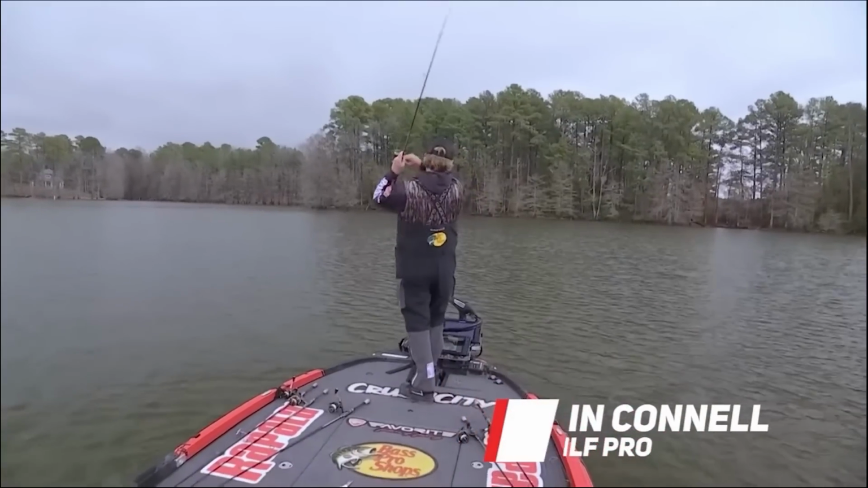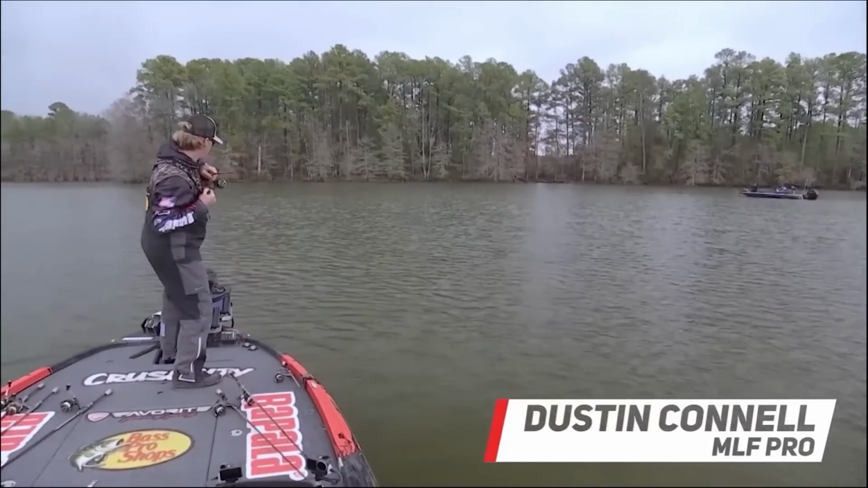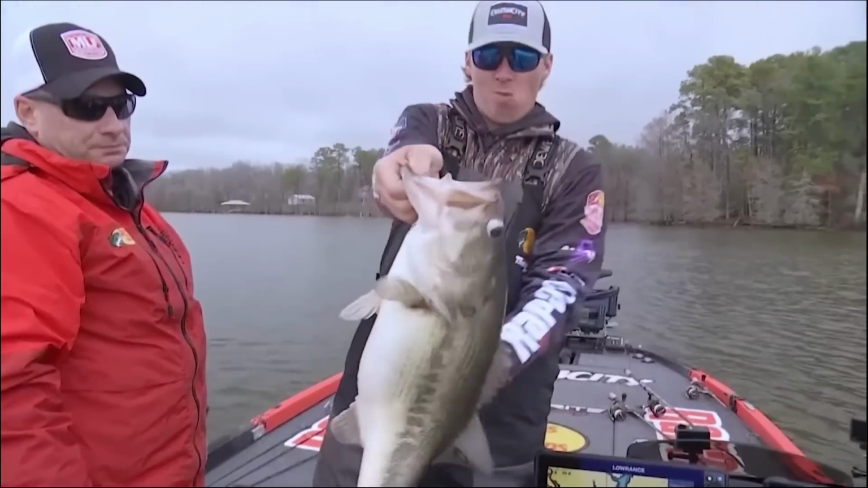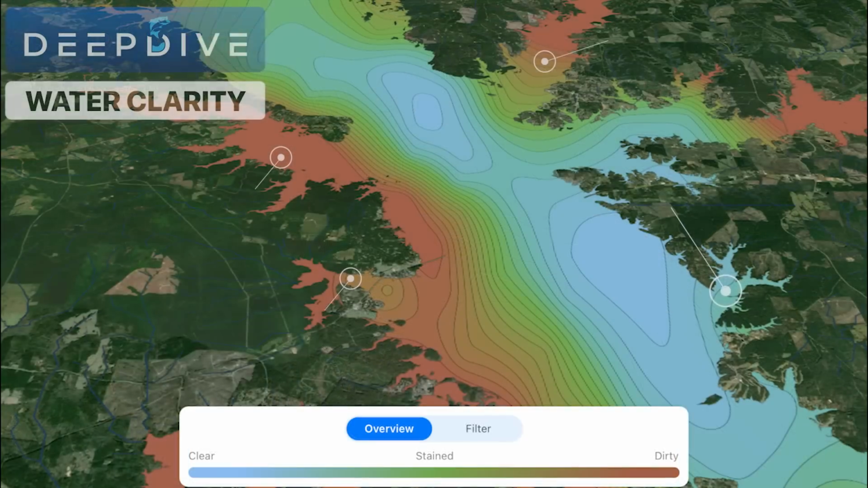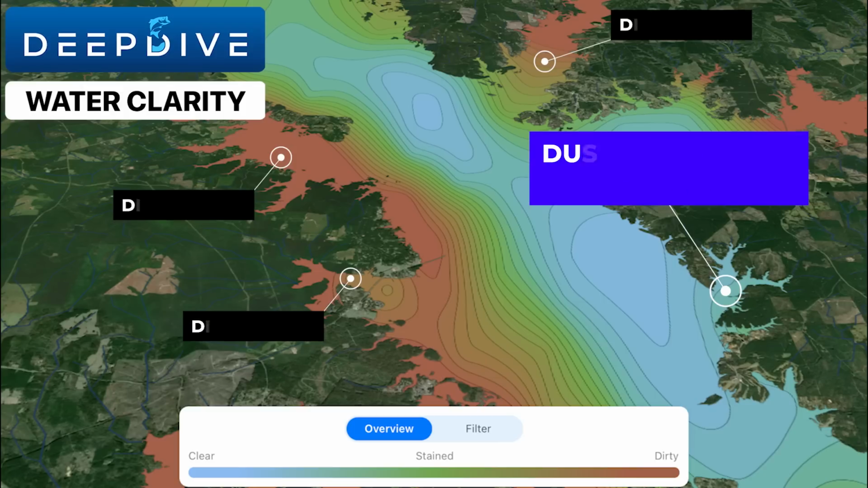What's interesting is that even though most of the anglers were using the exact same technique, Dustin Connell was able to lap the field because he found a unique area that was very different from the other anglers in the top 10. On the final day of competition, while the majority of the leaders from the first few days were targeting main lake areas that still had clear water, Dustin chose to fish a small creek close to takeoff. This creek was unique because it was one of the few creeks in the midsection of Toledo Bend that still had clear water in it, and we can see this in the water clarity maps in the Deep Dive app.